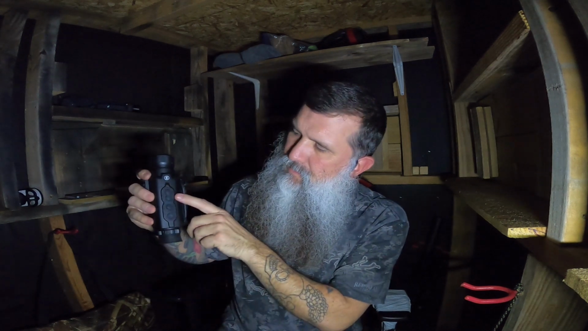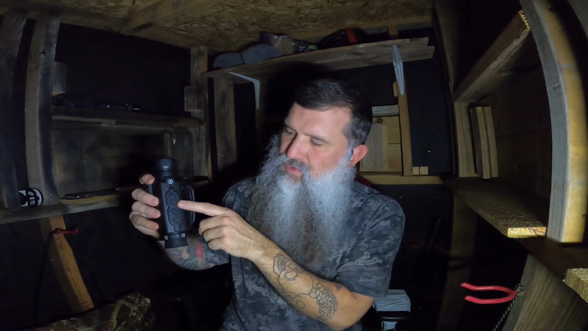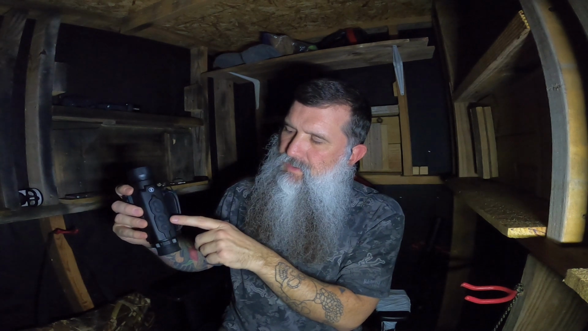You've got your eyepiece in the back, which does have a monitor on the inside, so it's not optical, it is digital. On the top you're going to have your zoom, zoom in, zoom out. You have your on button, and then your mode button or menu button. The on button will also work to start recording, stop recording. If you want to turn it off, you just hold it all the way down.